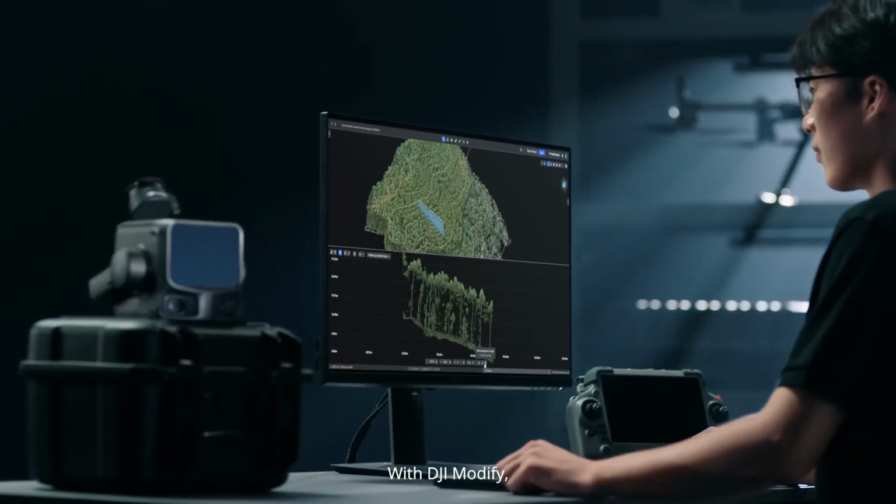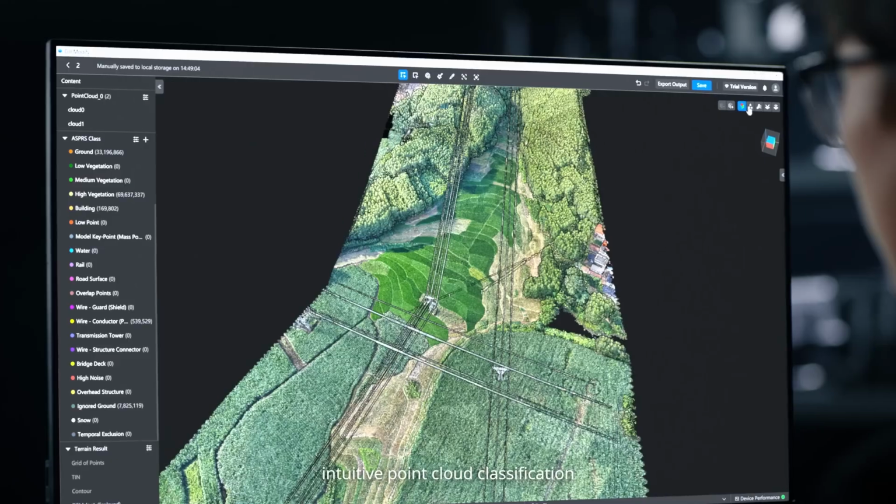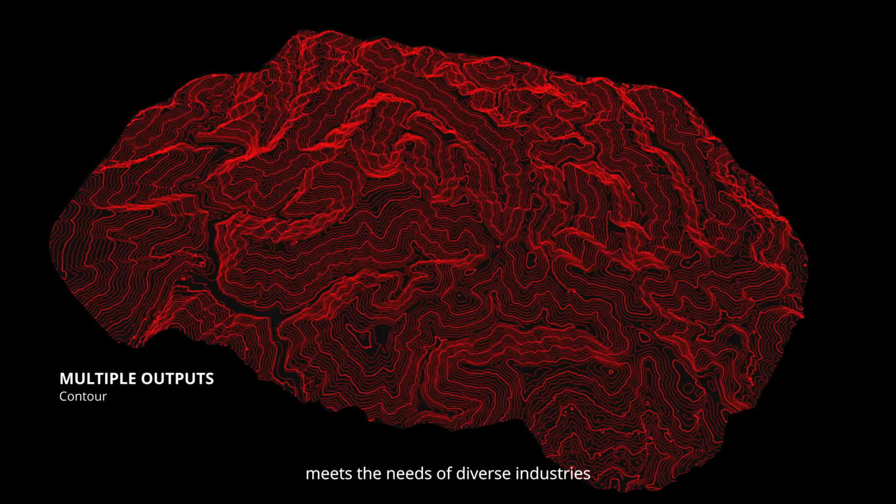With DJI Modify, rapidly edit and refine models. Smart Filter enables fast, intuitive point cloud classification. Support for multiple output formats meets the needs of diverse industries.